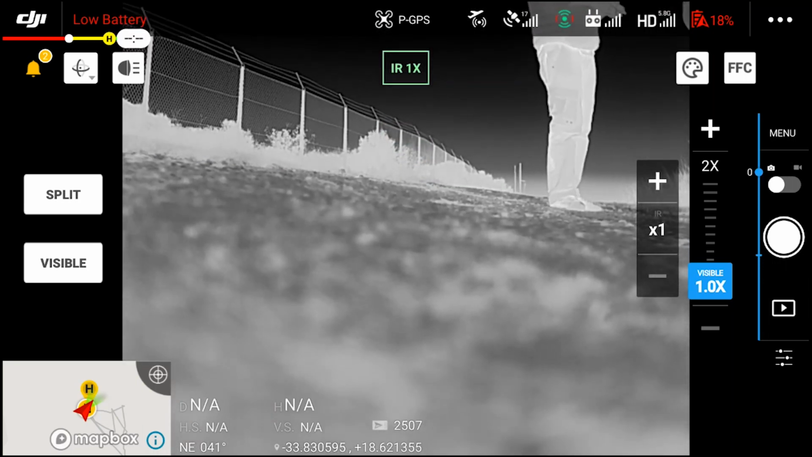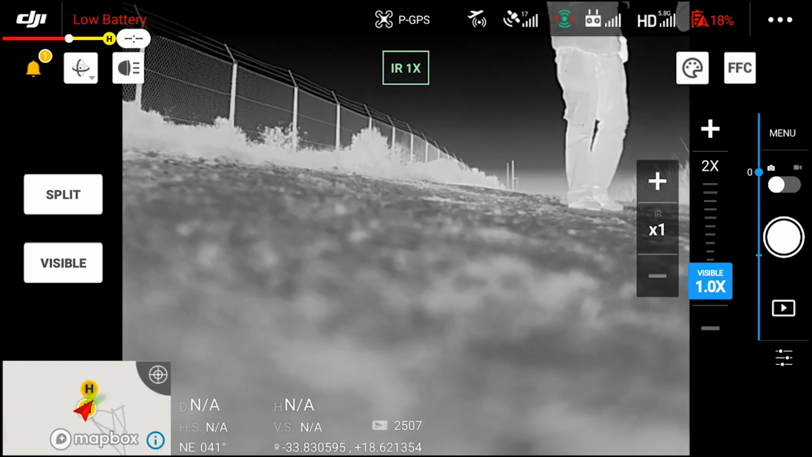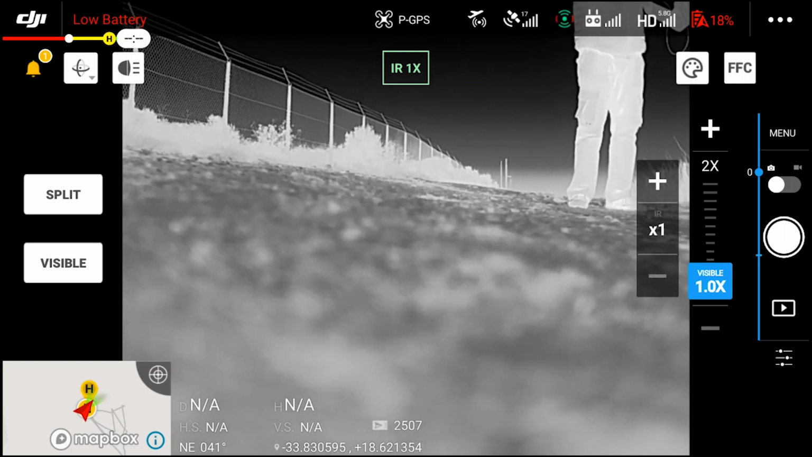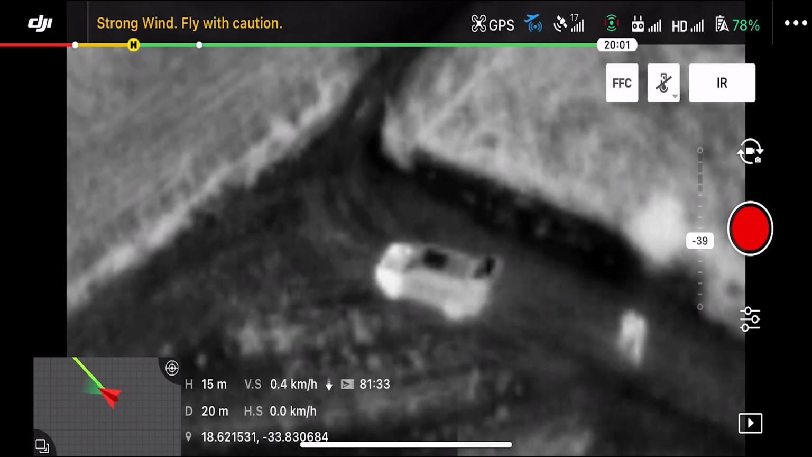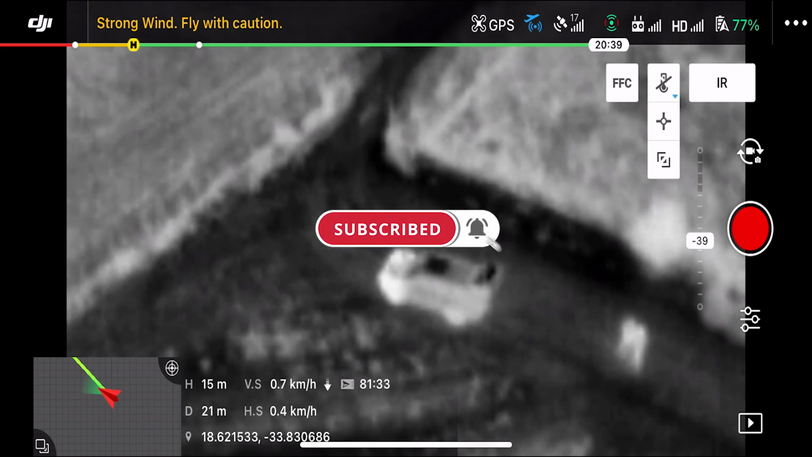Today we're going to take a look at the third video in my Mavic 2 Enterprise Advanced series, comparing it to the original Mavic Enterprise Dual. First up, we're going to take a look at the Mavic Enterprise Dual. This is the original thermal drone released by DJI back in 2018.